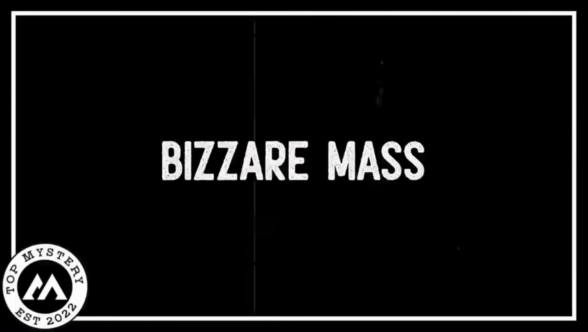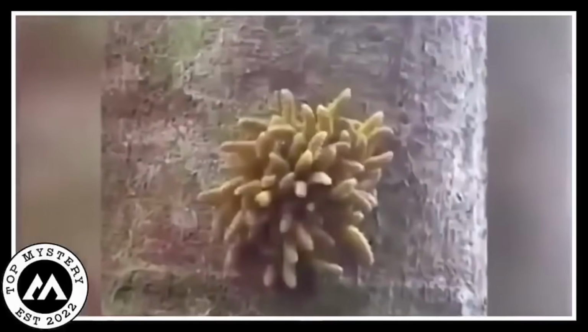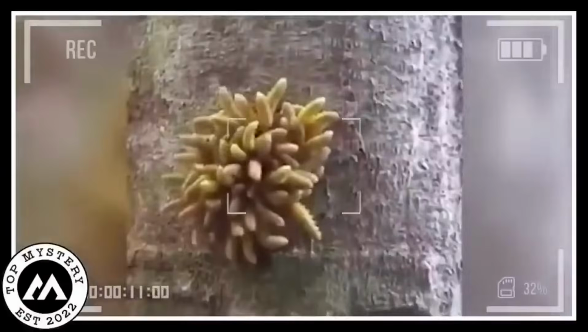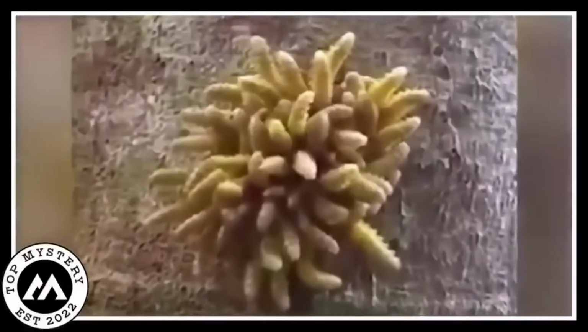Bizarre mass. Once, a man found something super weird in the woods. Picture this, a bunch of strange pulsating blobs hanging onto a tree. And guess what? Not just one, but a whole bunch of them, like a gang. The man was so surprised he could not believe his own eyes. So he quickly took out his camera and started recording. He really wanted to show everyone what he had discovered.